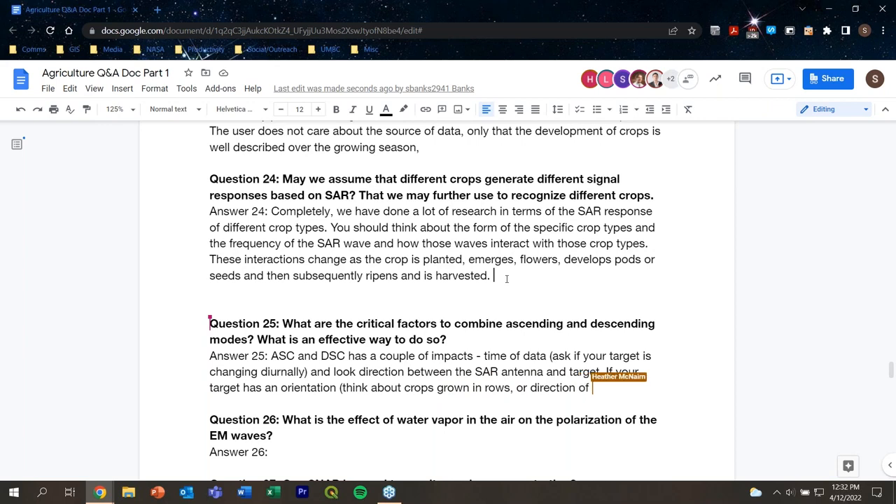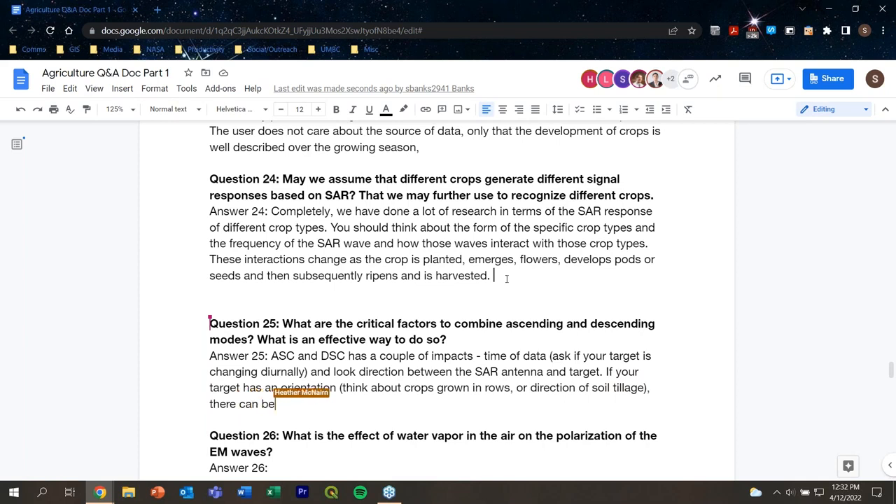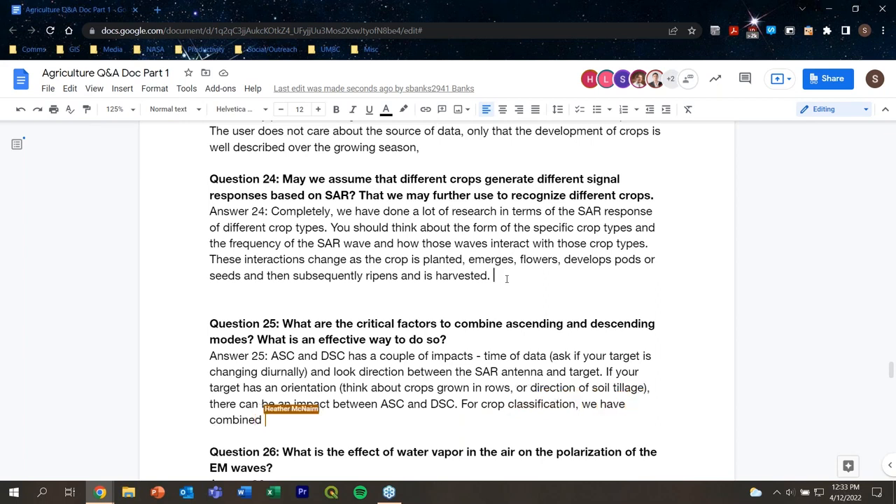So is it a small SAR wave, an X-band SAR wave? Is it a little bit bigger at C-band, or is it a longer SAR wave as an L-band? And how do those waves interact with those crop types, in terms of where they are at their phenology? So these interactions all change, obviously, as the crop is planted, it emerges, it may have a small amount of leaves, it may have a very tall linear structure with a lot of exposure to soil around it. It changes as it flowers, or as the flowers then develop into pods or seeds, and then subsequently these crop types are ripening and harvesting.